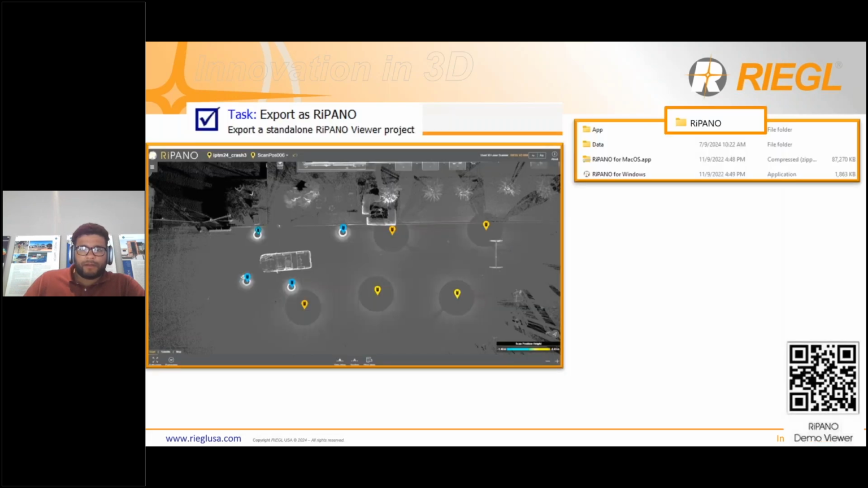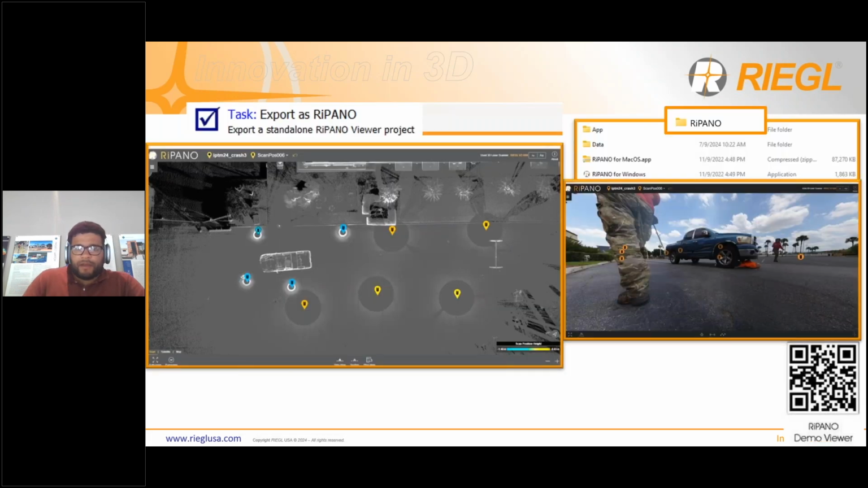My favorite way of sharing a RIPano is to export it, take that RIPano folder and stick it on a flash drive. Then I take that flash drive and give it to whoever I'm trying to send the data to. All they have to do is put the flash drive in their computer and double click on whichever RIPano file pertains to their operating system, whether it's Mac or Windows.